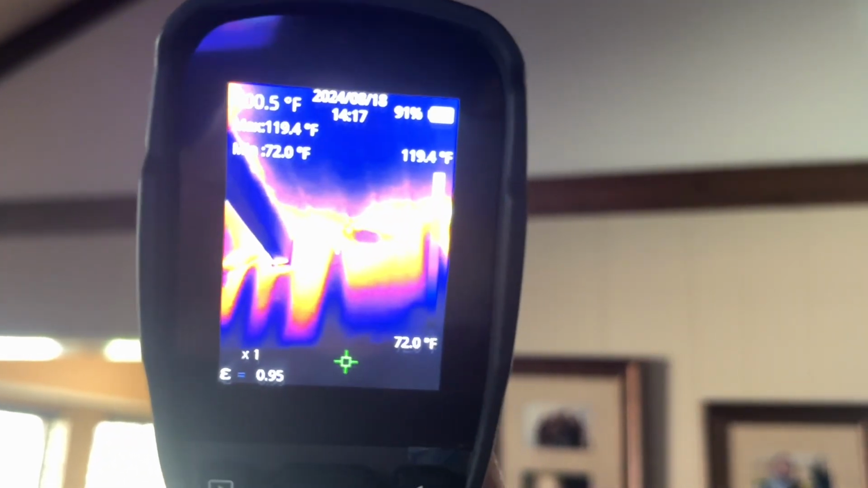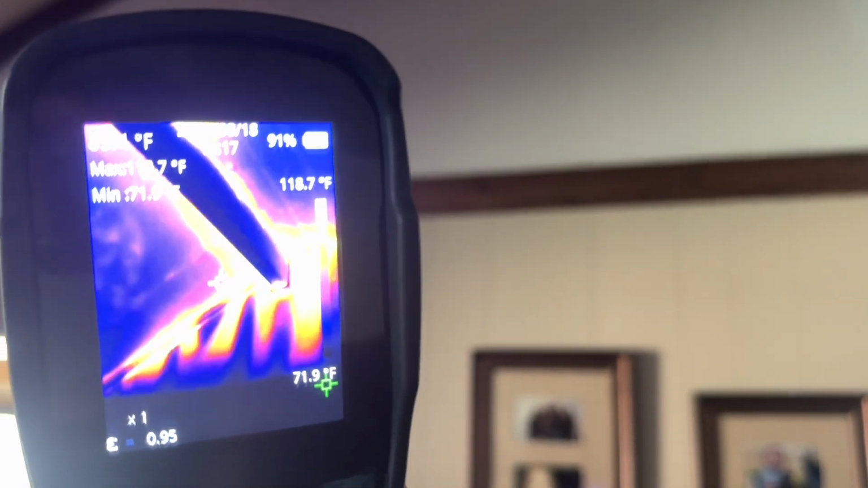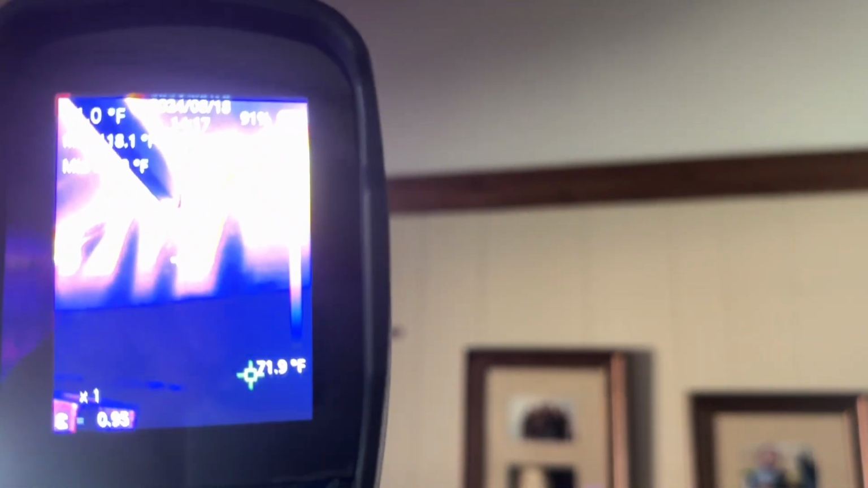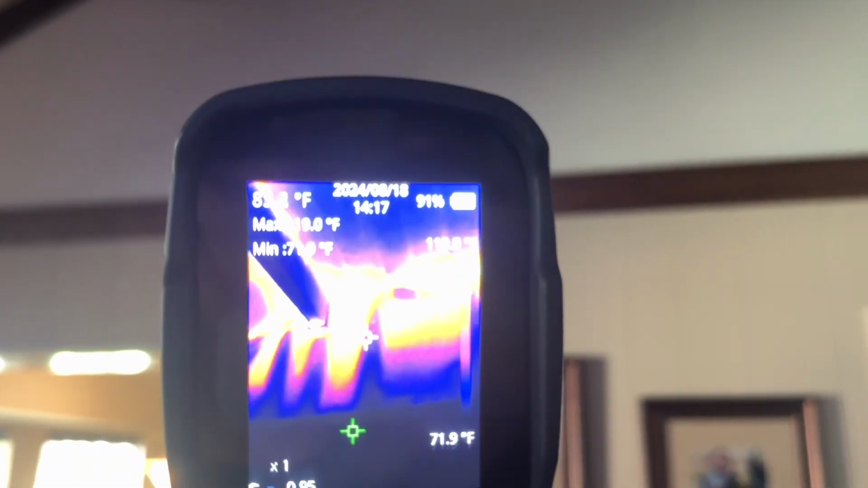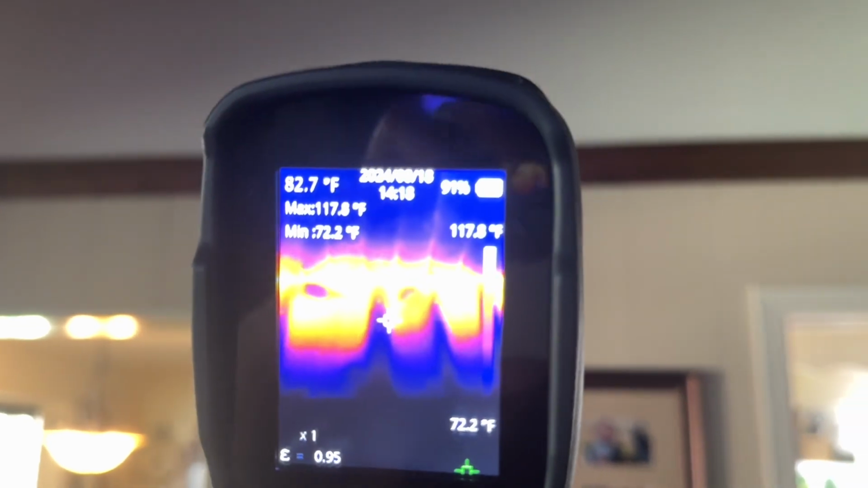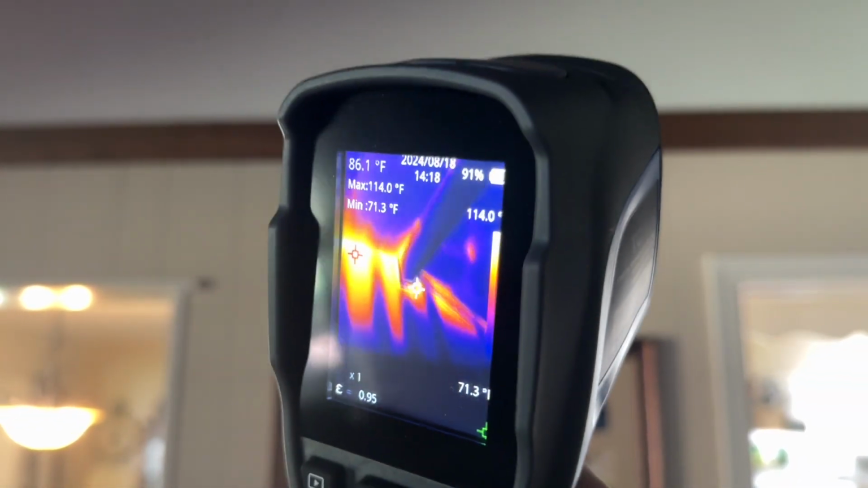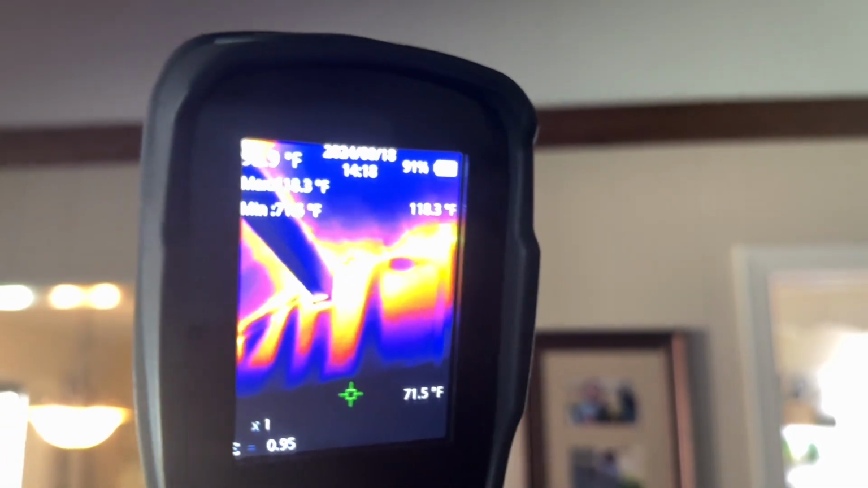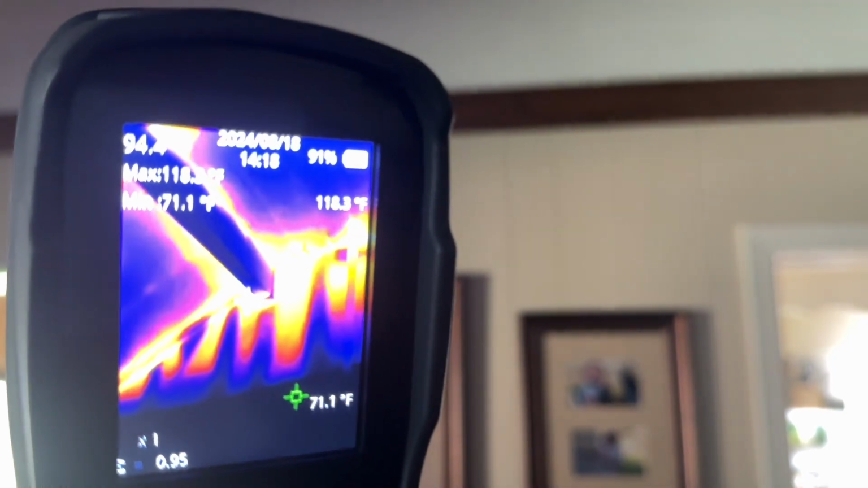Now this is on the tallest end wall in the living room. So that whole end wall, if I go down just a little bit and let the camera focus, you'll see that's where the insulation, you can see the joints in the insulation where it's lapsed all across that wall. So that whole end up at the very top ridge is just leaking all the cool air. All the heat is coming in, cool air going out.